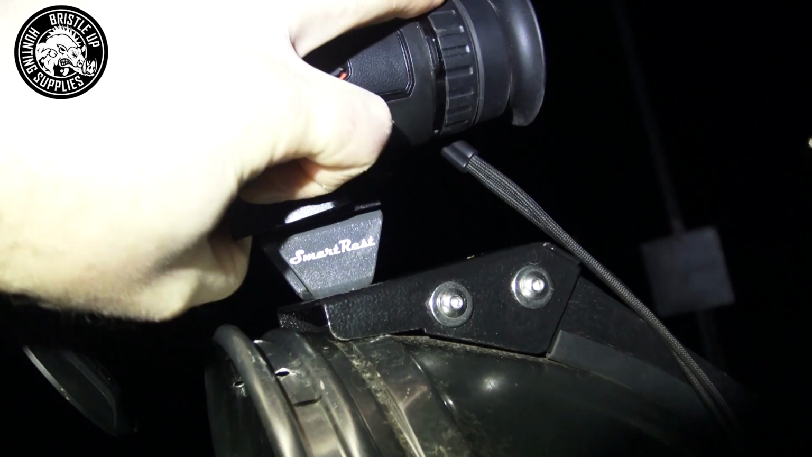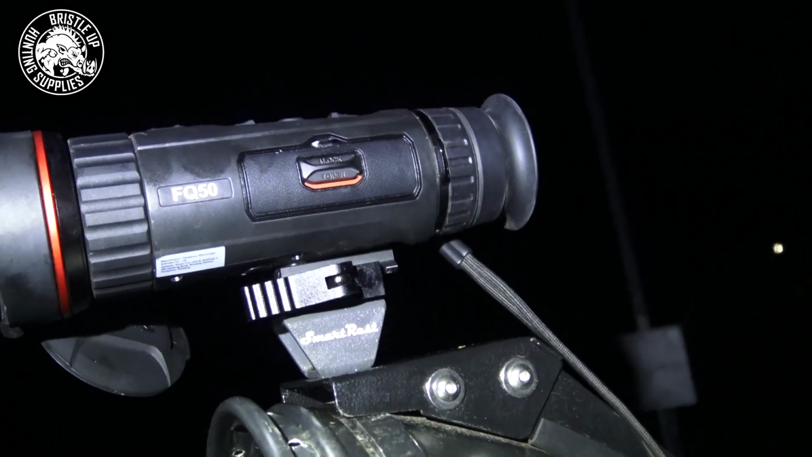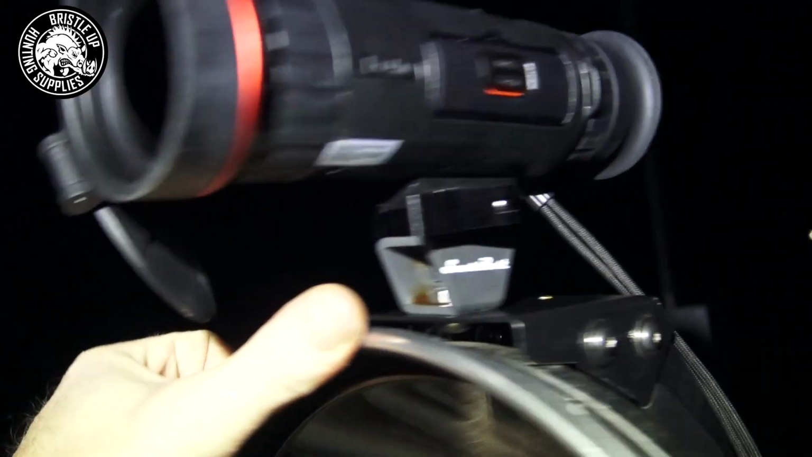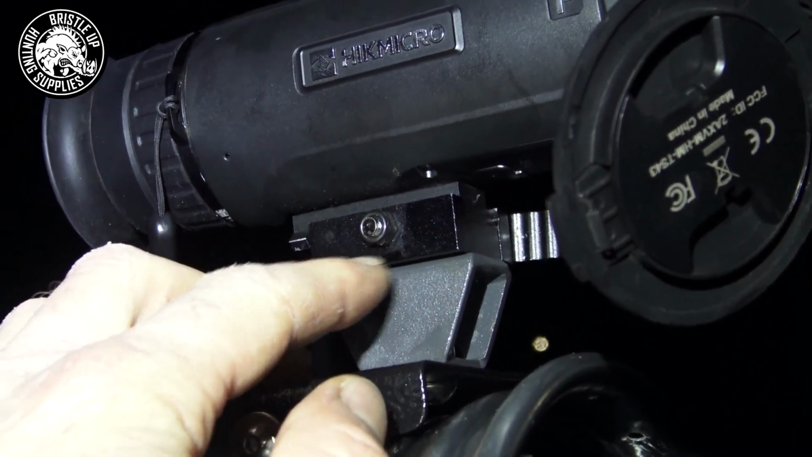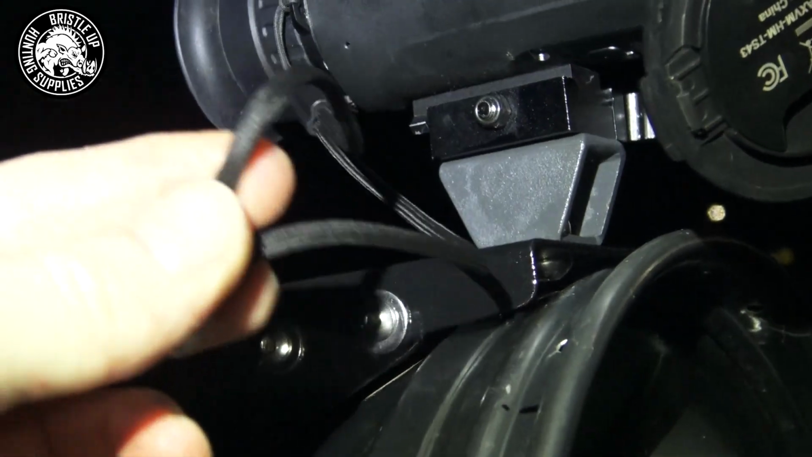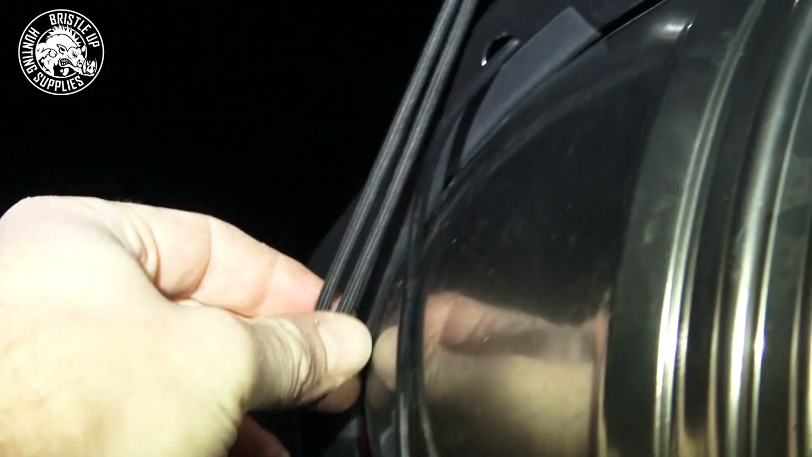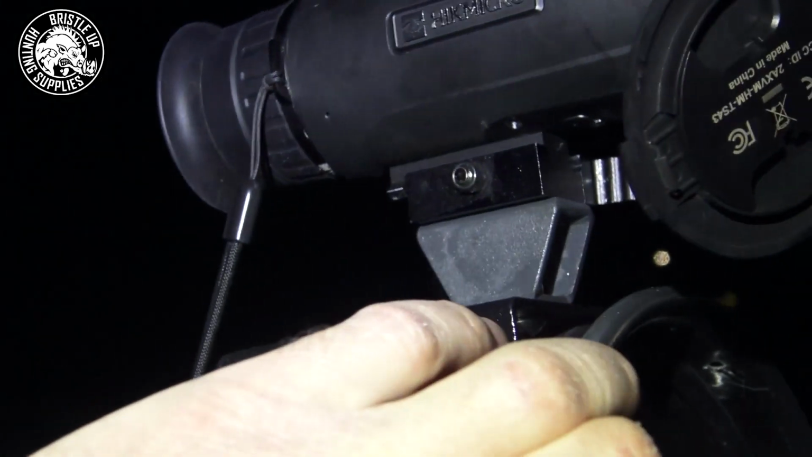As you can see, to remove the thermal, we just undo that and the thermal comes off. Now you might think that it's going to come off while you're driving around, but as long as you do this up tight and adjust it correctly with this bolt so it is tight when you do that, I've not had one come off yet. But as a backup, I do recommend putting a bit of fishing line leader or string from this to somewhere else on your roof, so if the thermal falls off, it's just going to sit on your roof.